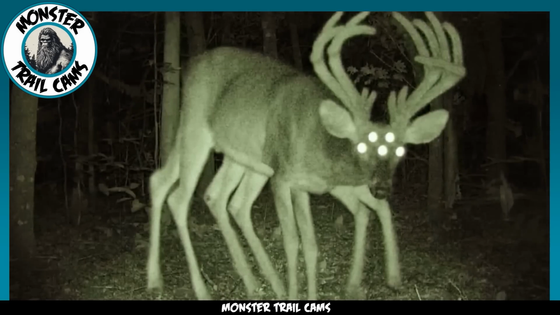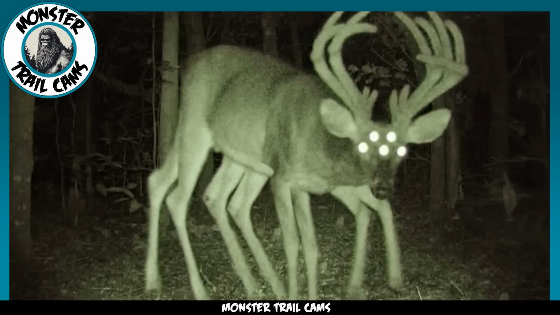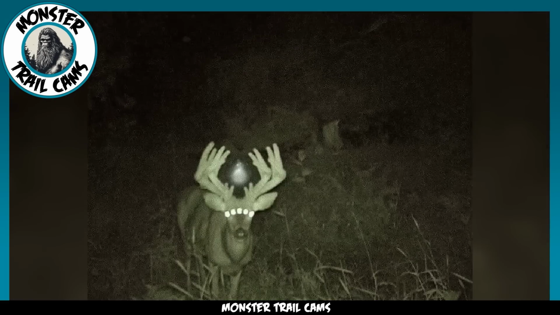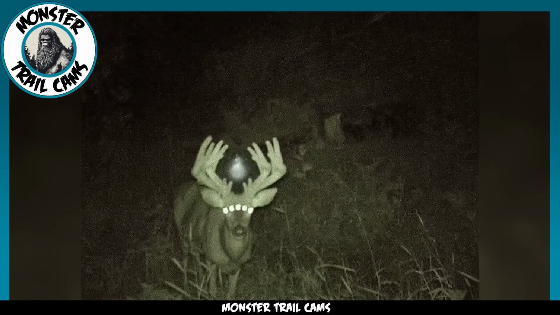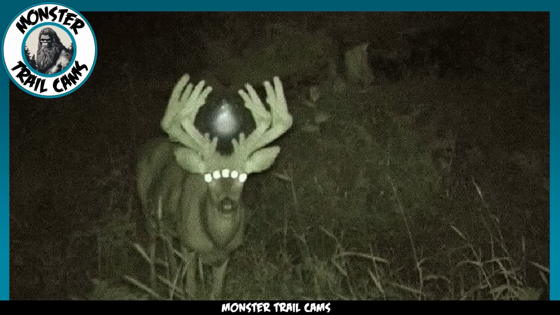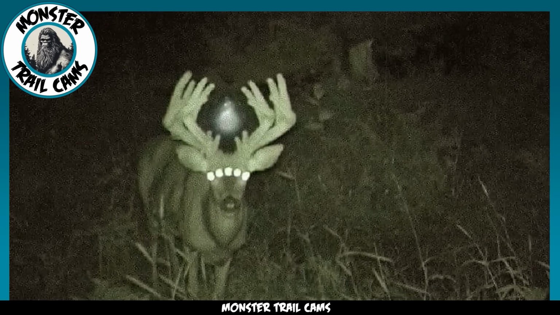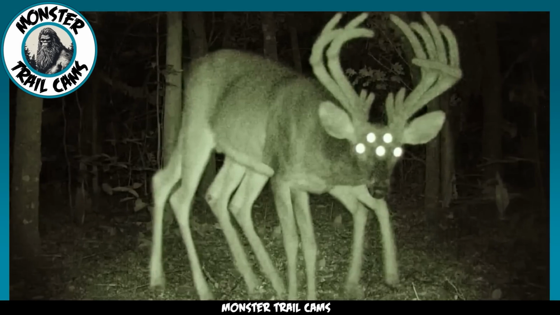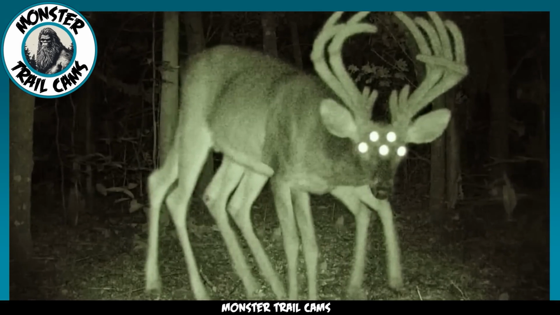While I don't discredit these mythos, I can't imagine a forest spirit would allow itself to be captured by a trail cam. The more likely explanation is that we are looking at a camera glitch or an edited photo. Even though this image appears to be a fake, I should mention that there are some very real documented cases of animals and people being born with multiple limbs and extra eyes.